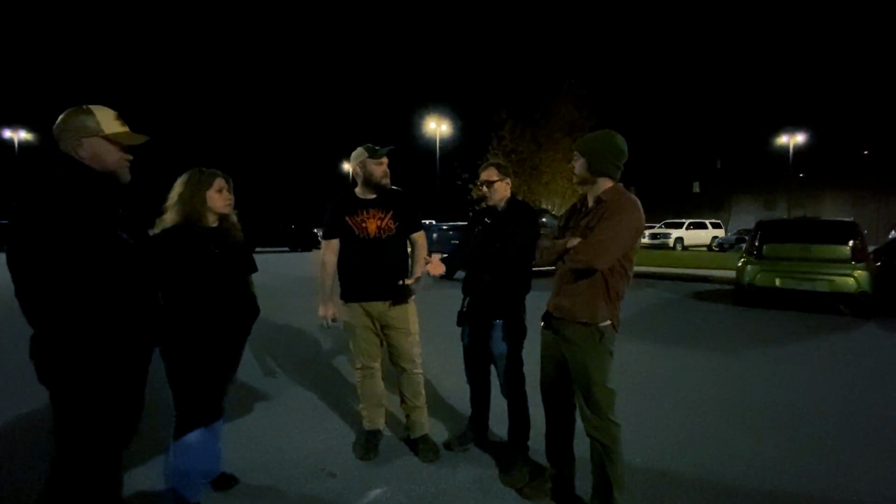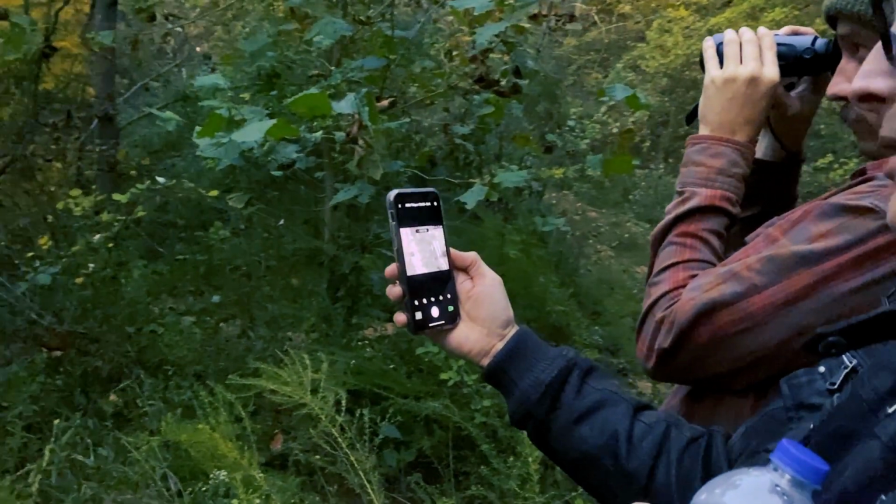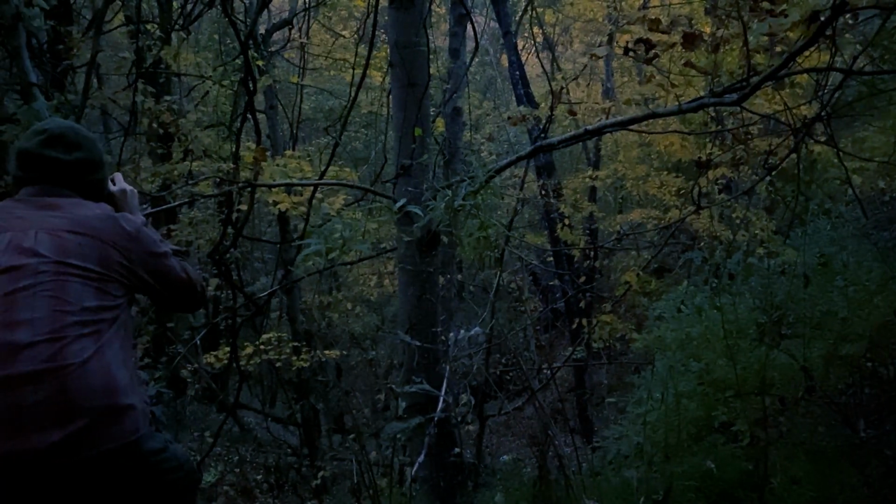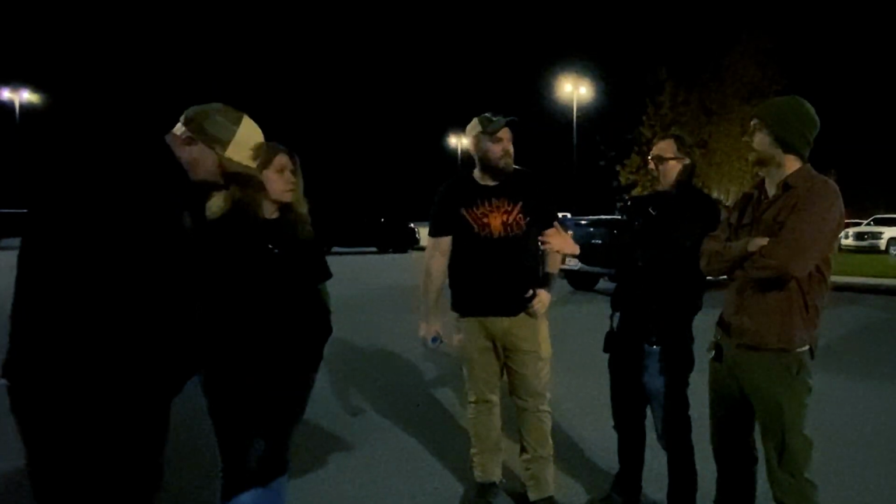Again, we went out to talk about this possible Bigfoot sighting. Found a trail, possibly, that went over the hill. Found possible footprints. Comms went crazy. Decided to get out because it was getting dark. We weren't really going out there to do investigation. This was just to do a recreation while we had daylight. And then we get sidetracked.